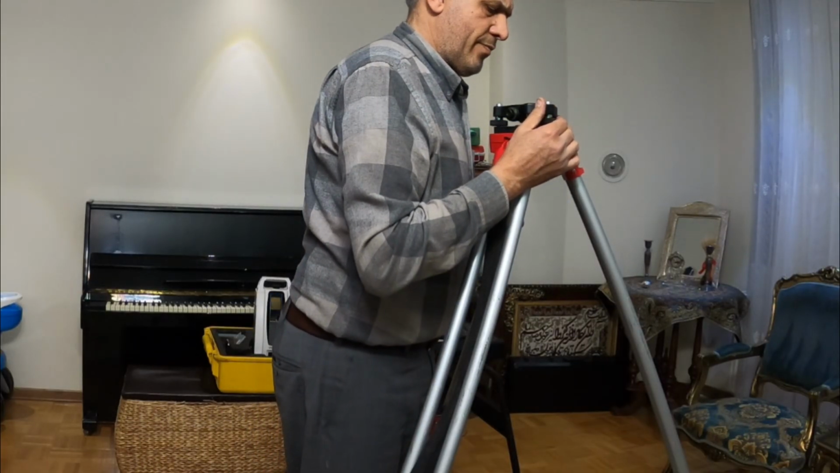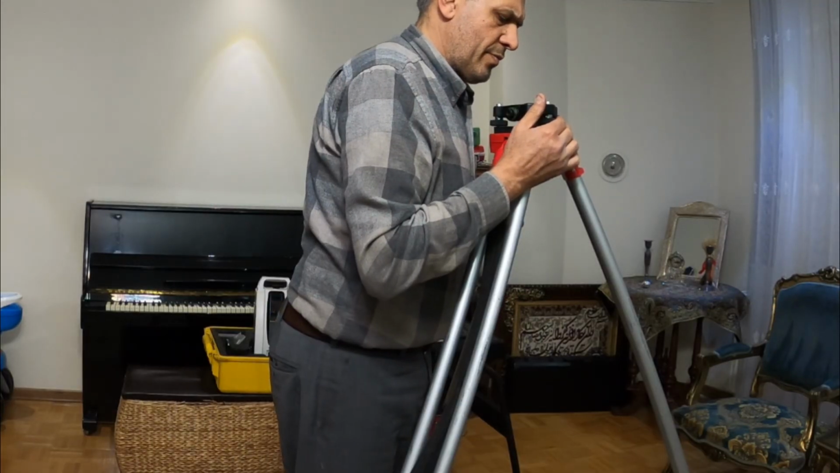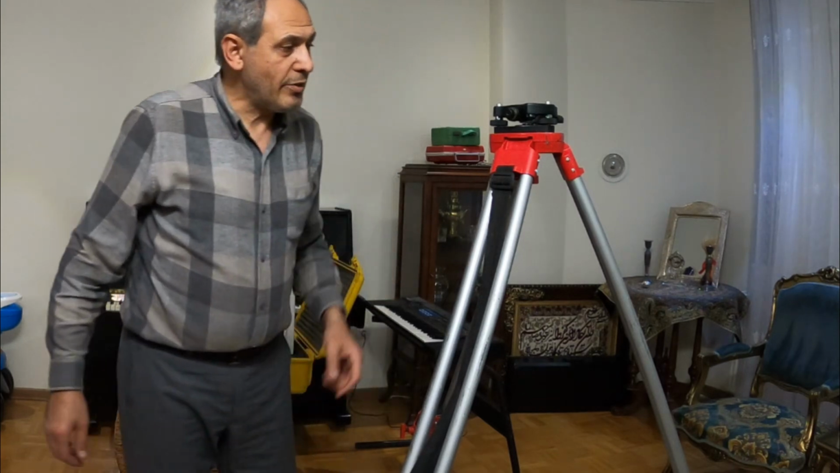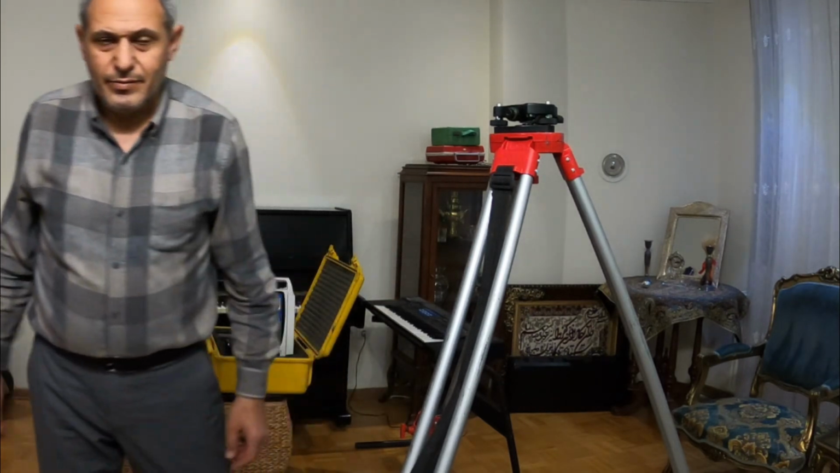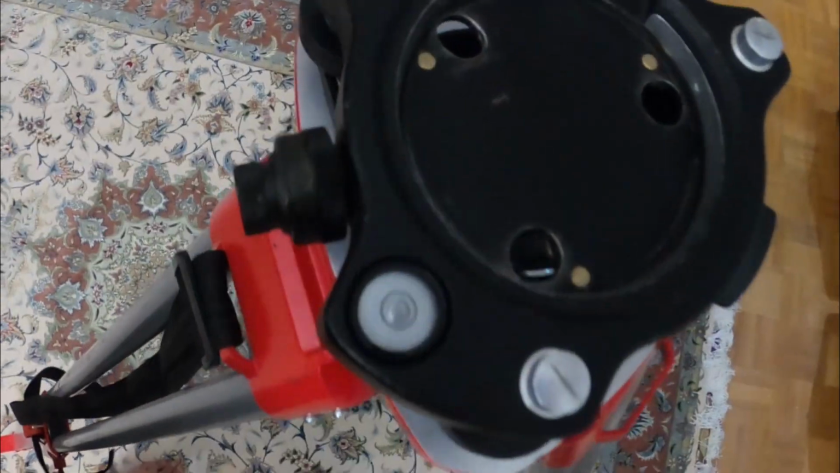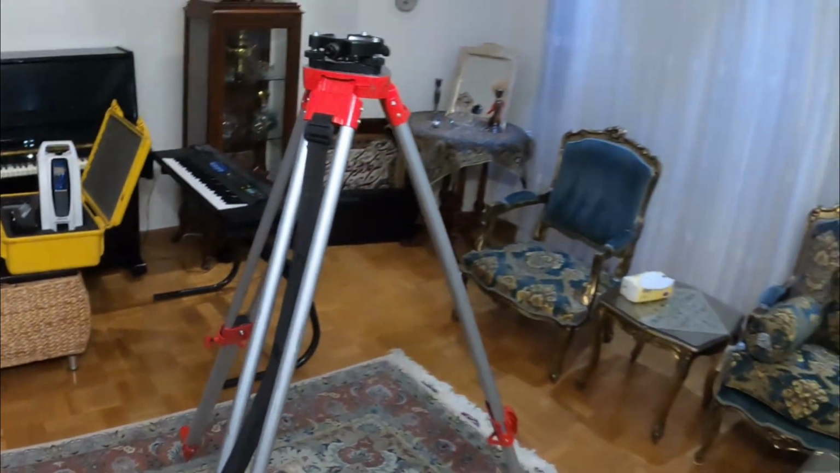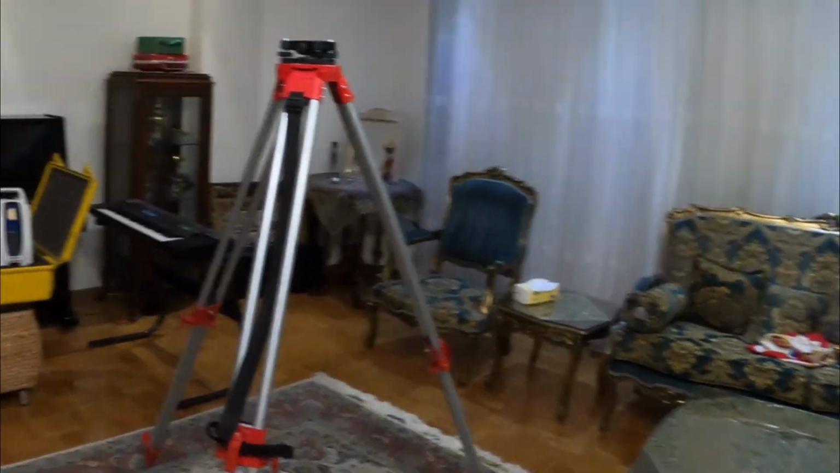Now it's level. As you can see, it's exactly level. I can do the scanning right now. Let's see how to do that.